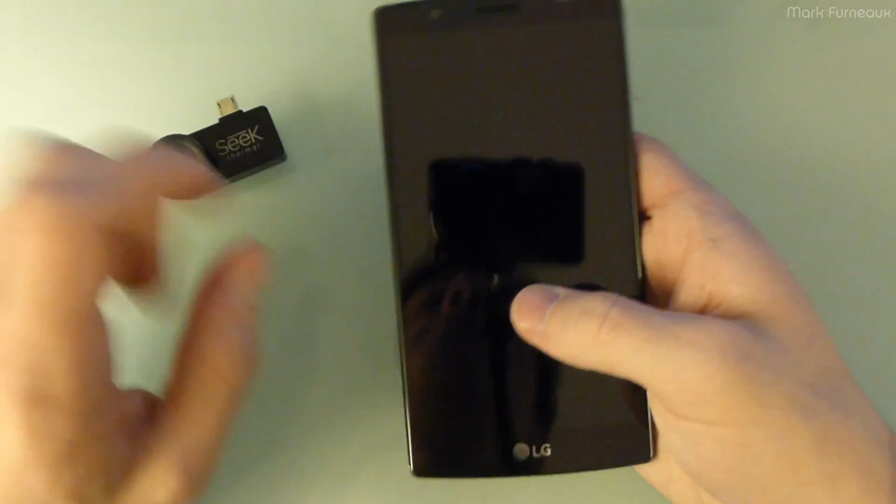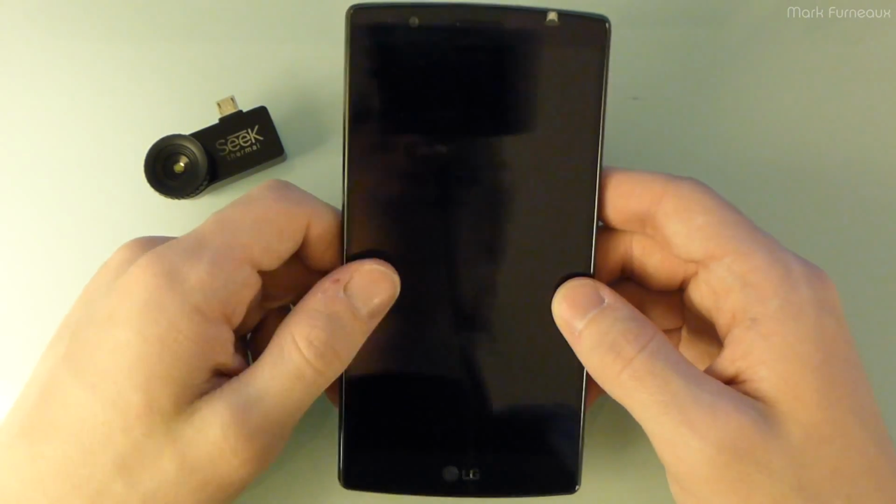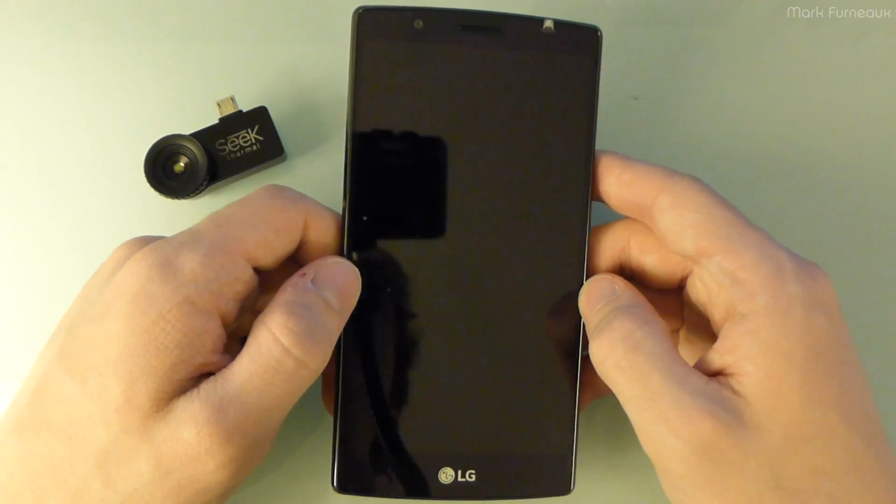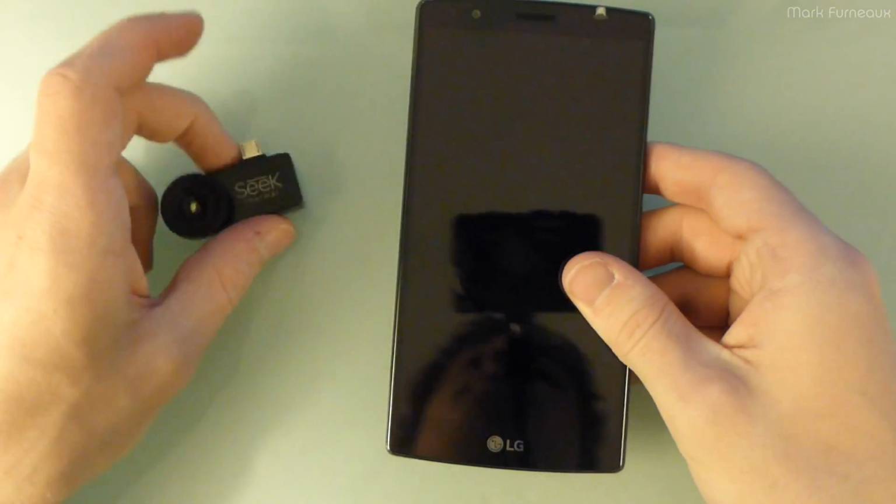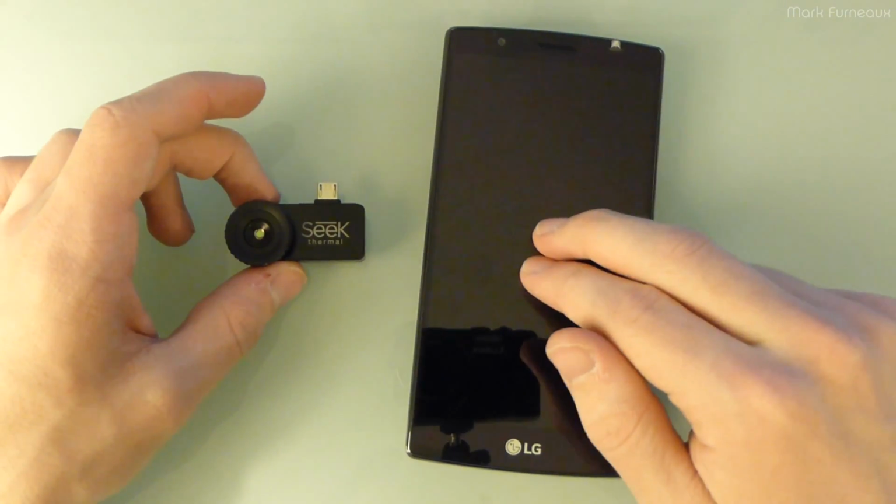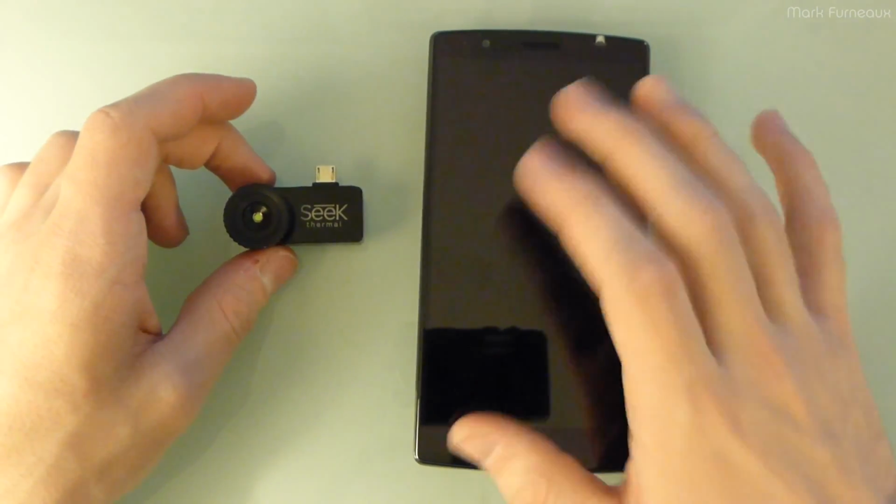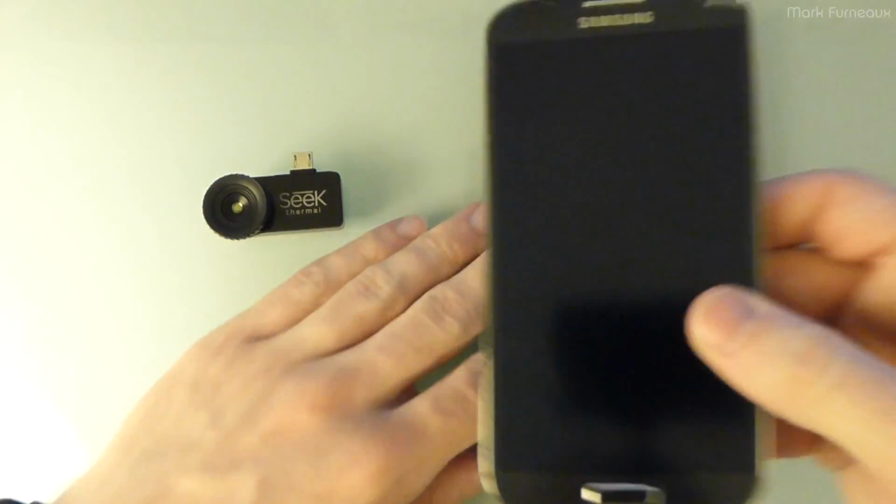This phone pretty much drops about 1 to 2 minutes per percent. I should have worded that differently. So basically it drops about 1% per minute to 1% every 2 minutes with this doing active imaging. It really is kind of ridiculous. The S4 is about the same.